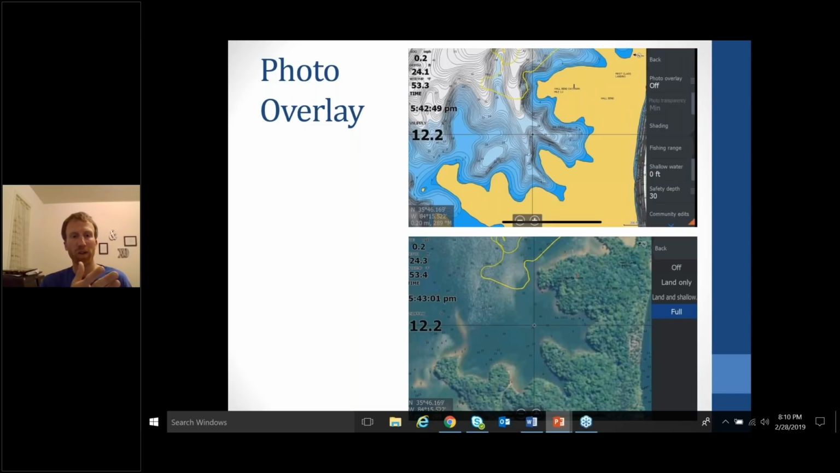There's a lot of times that I'll bounce back and forth between my topographical map and my photo overlay just to get a better understanding of what I'm fishing offshore, especially on those lakes that fluctuate like Douglas, Cherokee, Norris. Those are just some of the ones here in East Tennessee, but that could definitely be utilized all over the country.